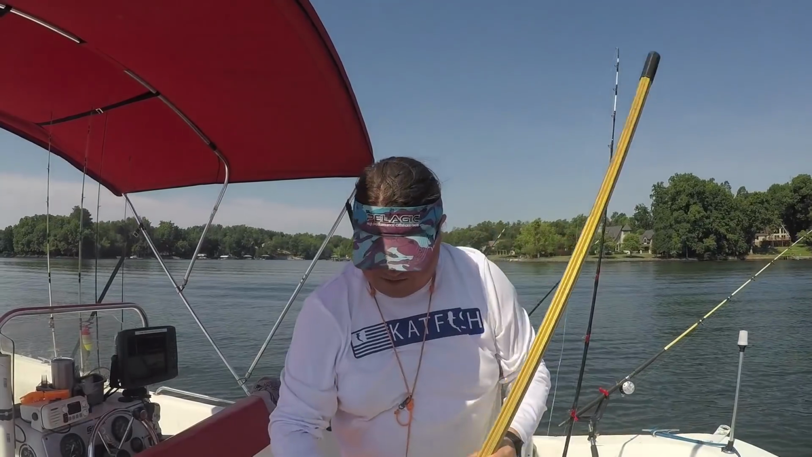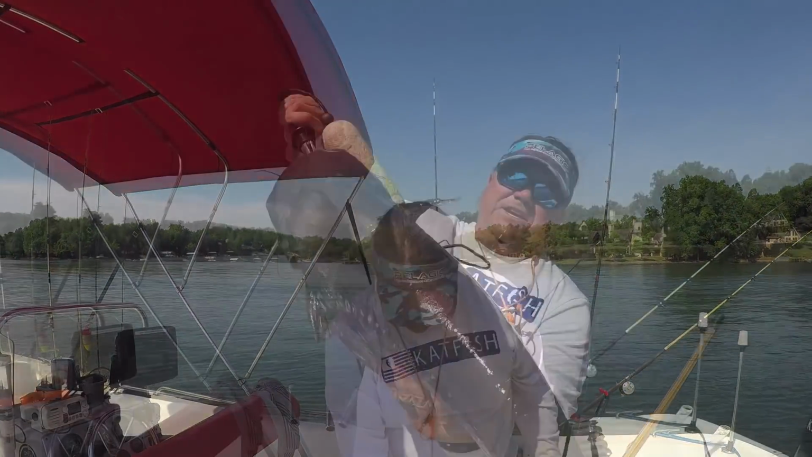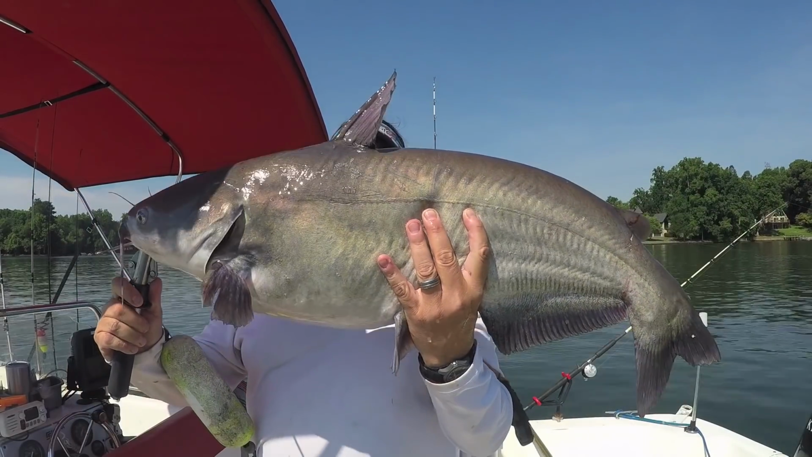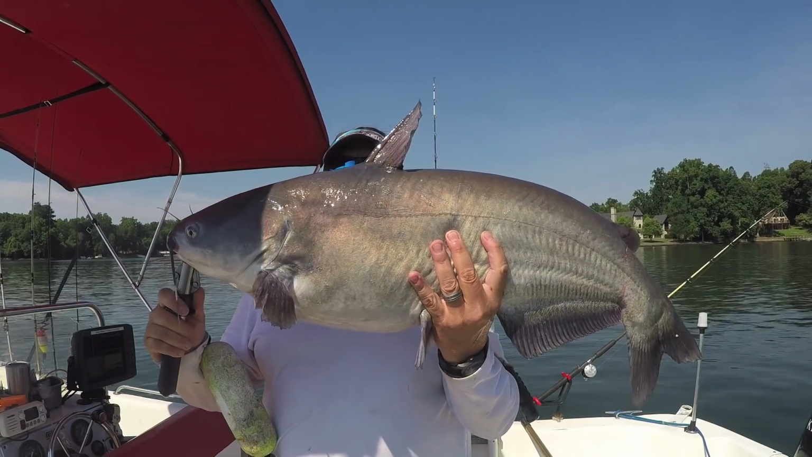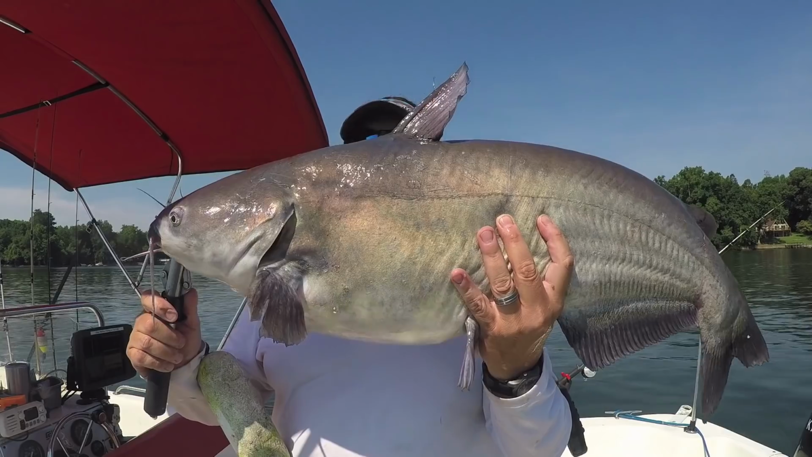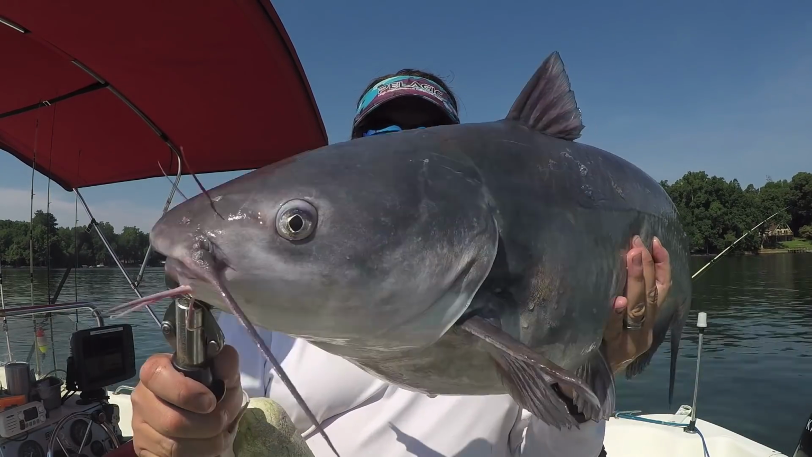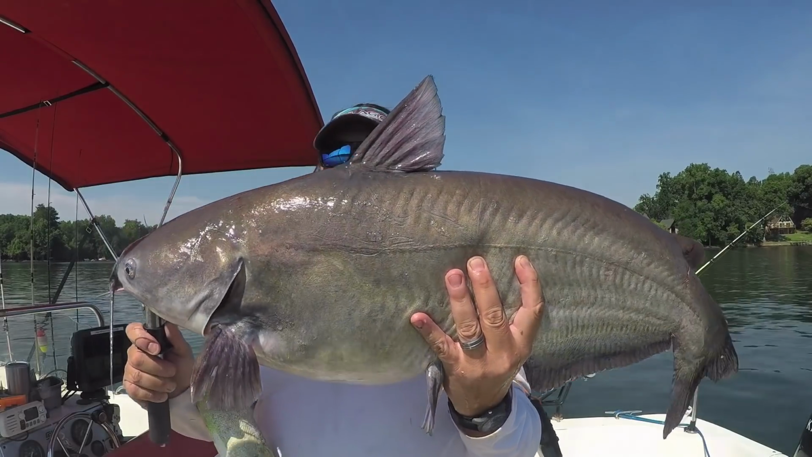Good fish. Very good fish. Nice one. Very nice fish. Good one. Good fish. Alright guys, that fish is going to be my last one. It's been a pretty good day. Got 13 fish, a teener, 2 in the 20s, and a 30. That's a pretty good day. No complaints, especially here coming into the back end of the spawn.